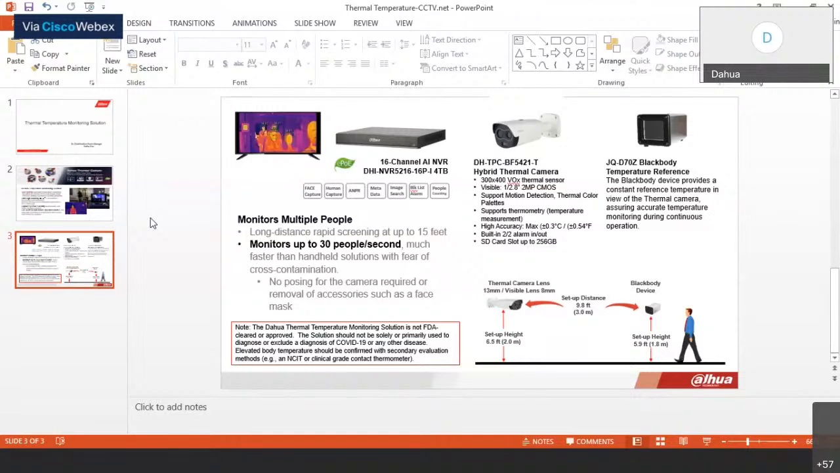Also, when you install the products, please note that the distance and the height measurements are very important. If you look at the diagram below, the camera height is 6.5 feet, and the black body is lower at 5.9 feet. The thermal camera and the black body have to be facing each other, and as you can see, the distance needs to be 9.8 feet.